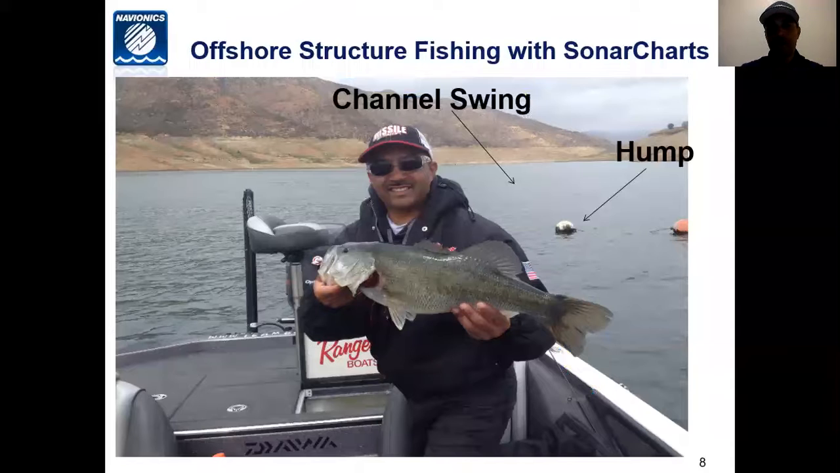And so what we're talking about, this is about a 5-pounder that we caught, or I caught, using a Missile drop shot bait. And I'm going to show you the bait a little later. And I caught this fish off of a channel swing that ran into a hump. Now, just driving over this spot, you see it's marked by a buoy, so a lot of people were fishing it.